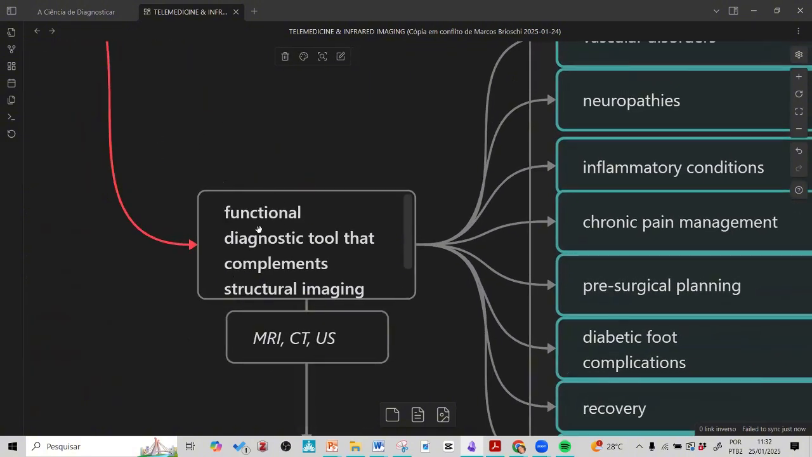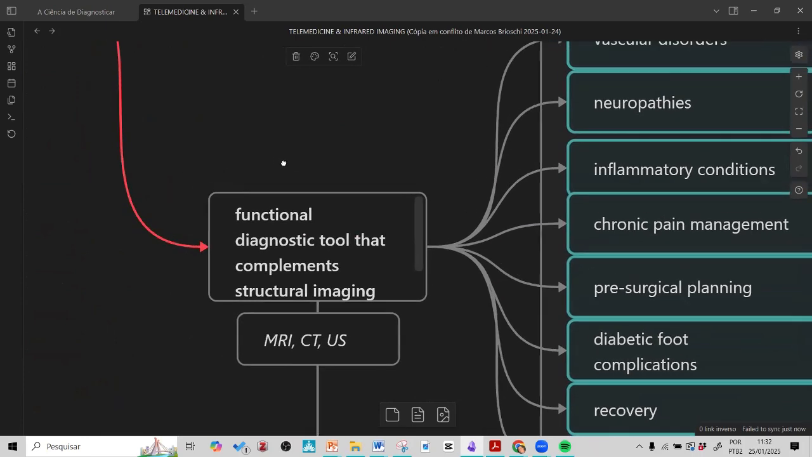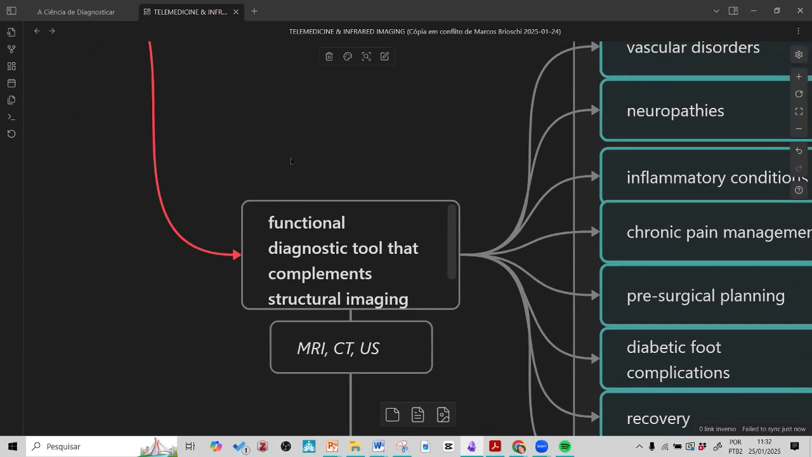We're talking about a functional diagnostic tool that complements structural imaging. So many people will say, "Oh, but does it really work? Thermography works. Thermography has evidence." Okay, sure, because it's temperature. And what does temperature mean? It means metabolism. It means inflammation. It means perfusion.